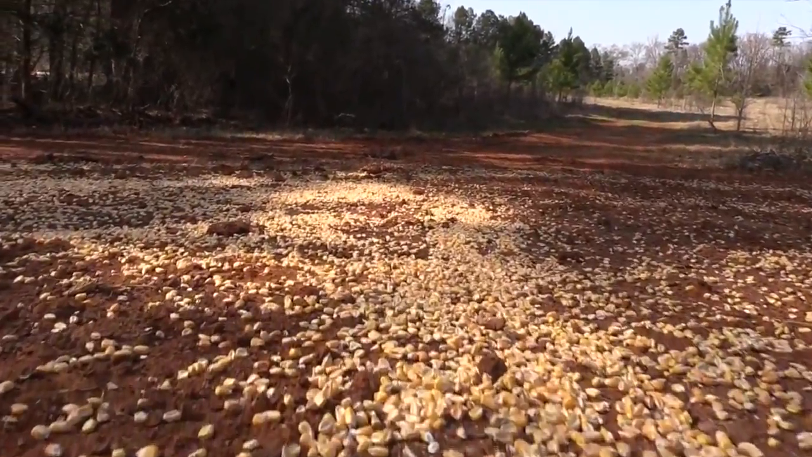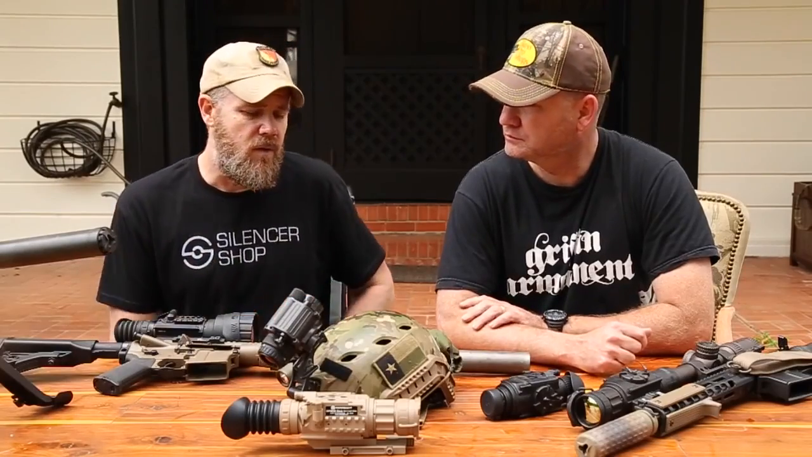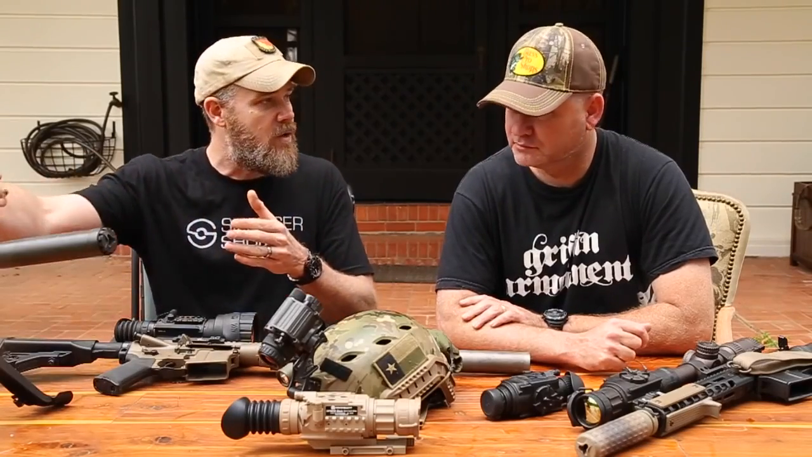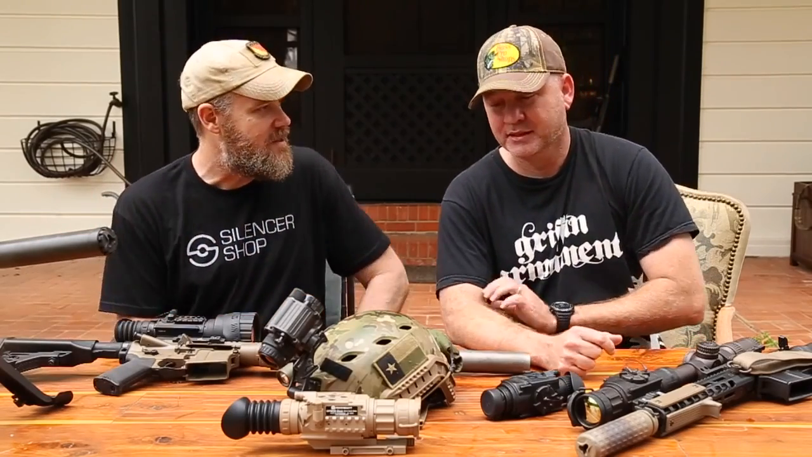And here where we're hunting, we had another thing that we had to be worried about, and that was the cattle. We have pigs mixed in with cattle, and we obviously don't want to shoot the cattle. So it was kind of interesting. A couple of times we saw a group of pigs, but they had intermixed with the cattle, and then we're trying to get an angle on them and get the cattle out of the line of fire and get the pigs. It was really interesting how it all played out. That causes problems.